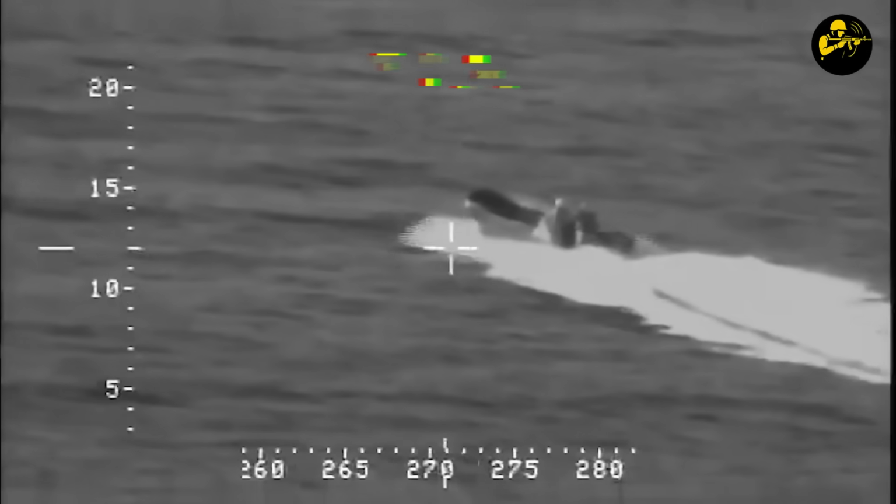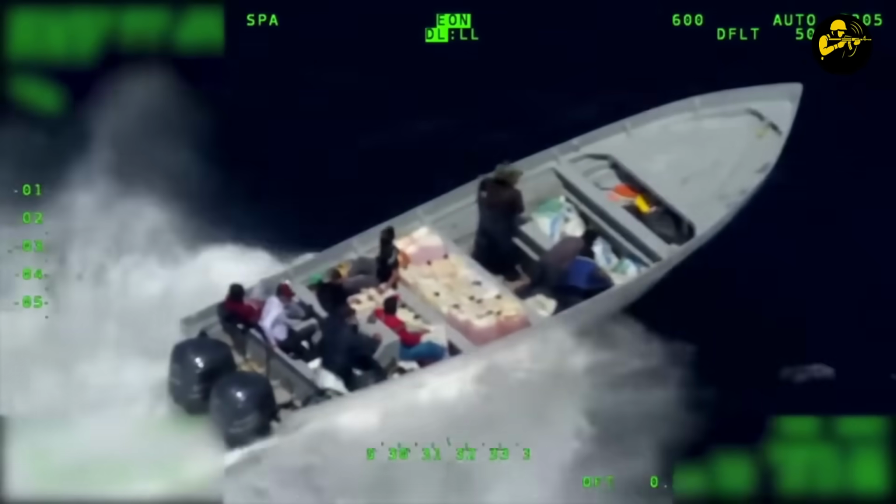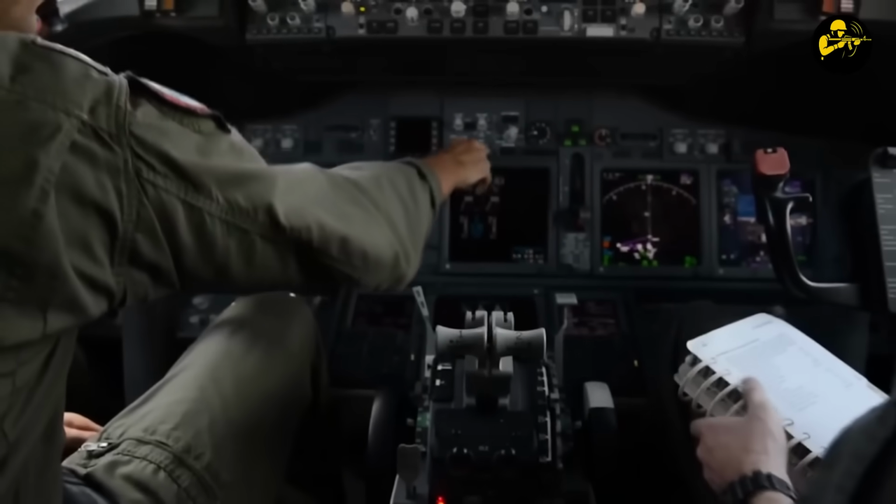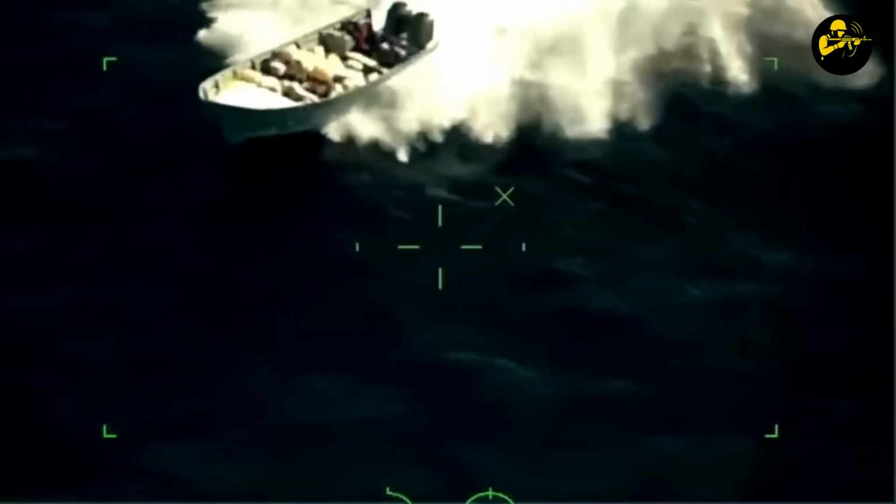Boat speed, 45 knots. Heading, 350 degrees. Time to Venezuelan waters, 15 minutes. Time to Hellfire impact, 12 minutes. The math wasn't leaning in the smugglers' favor. Honestly, their situation was sinking faster than a screen door on a submarine.